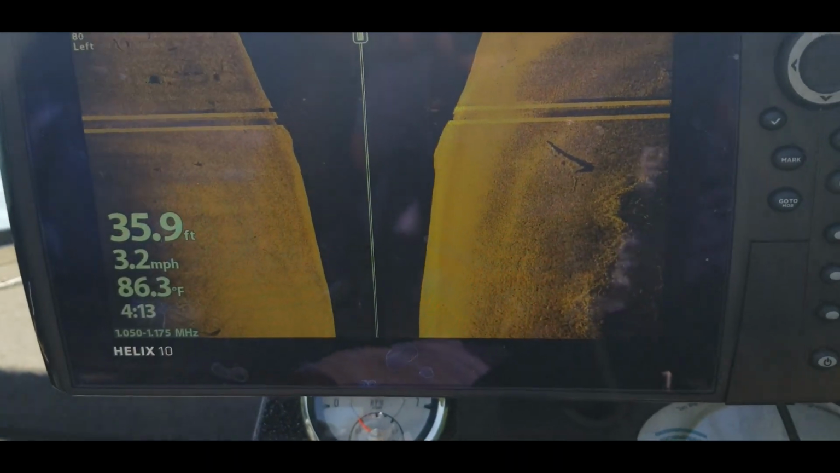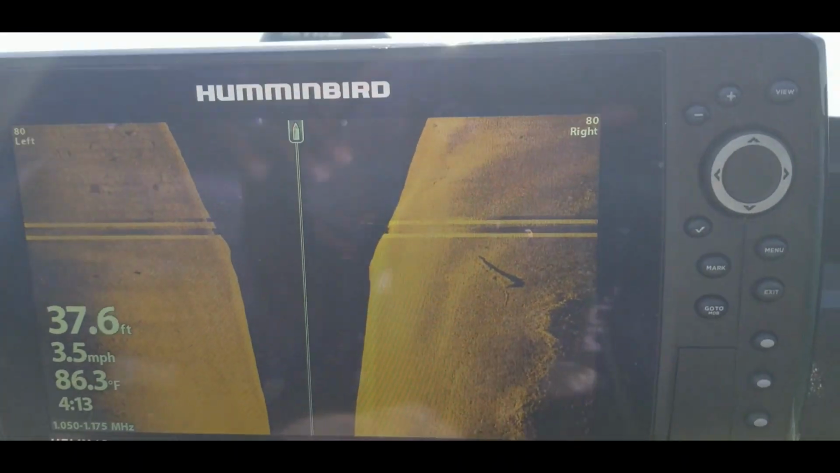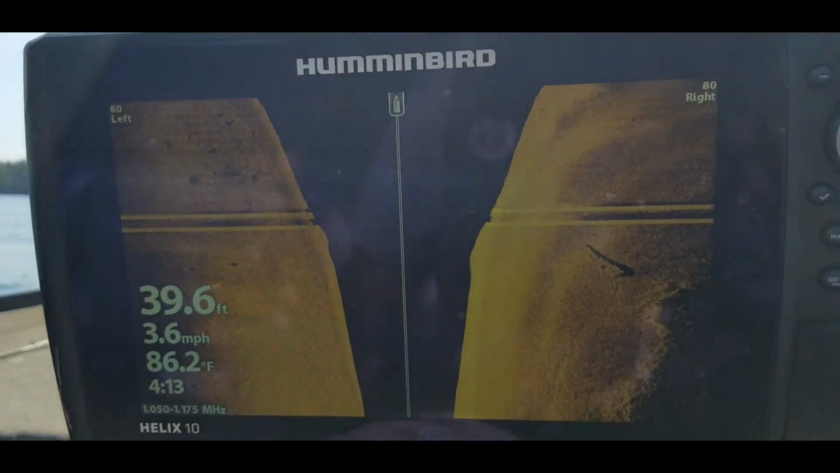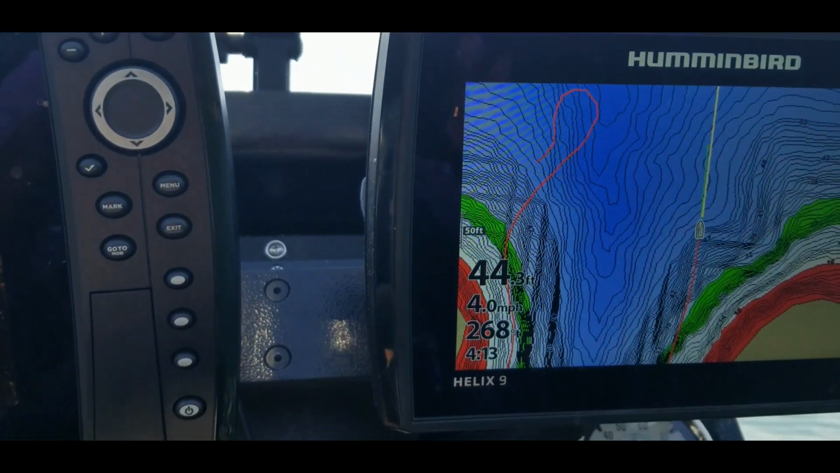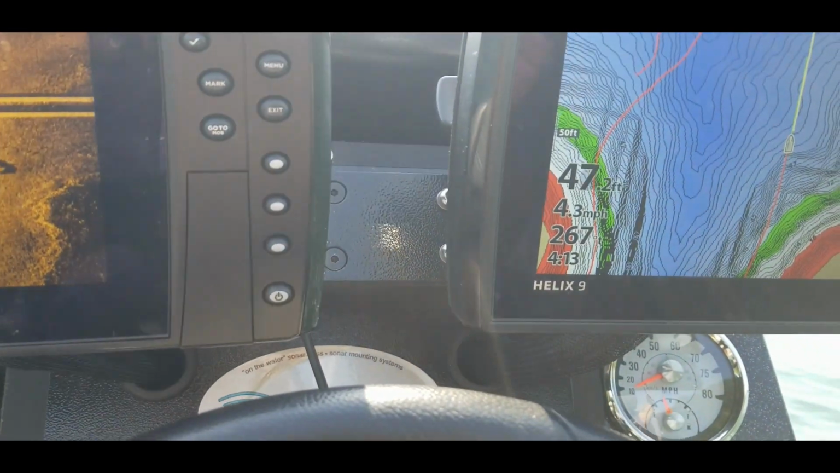Hope that quick tutorial showing you how I set up my side scan, down scan, and sonar, and my mapping for just some scanning before I catch my fish and things like that.